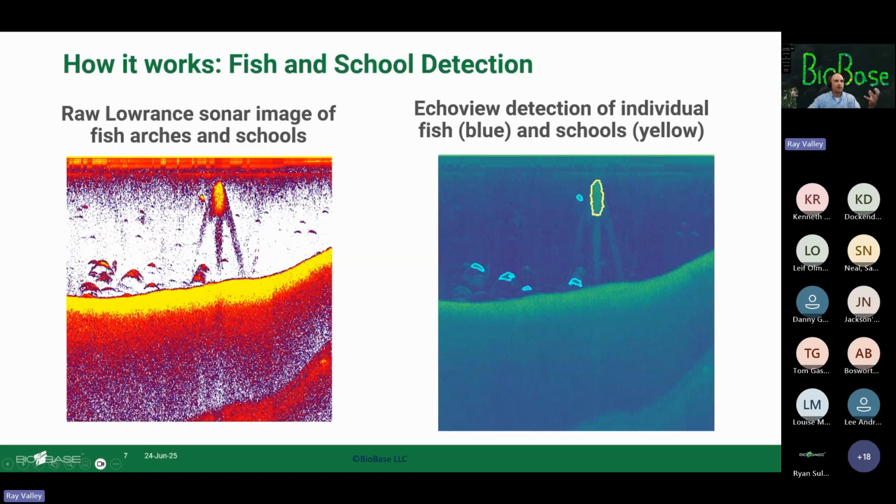Most of these are fish. However, sometimes these little arches could be macroinvertebrates. It could be insects. It could be large zooplankton. And then you have these big bait balls that are schools. So what